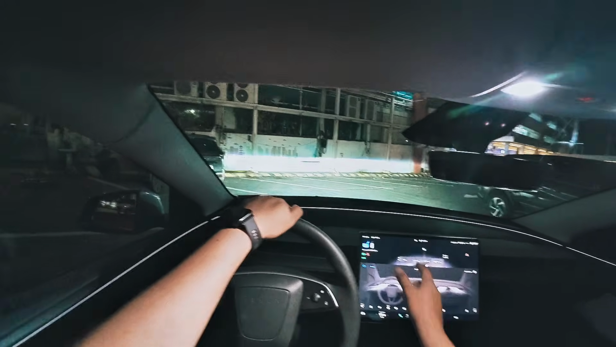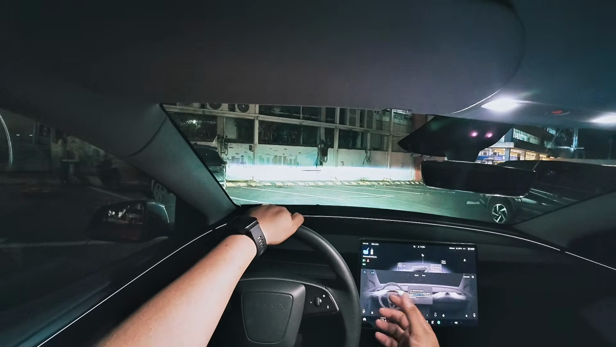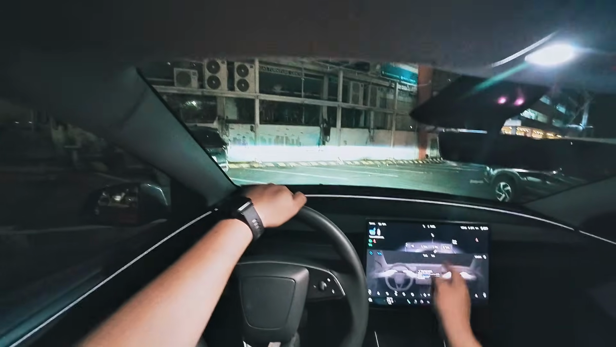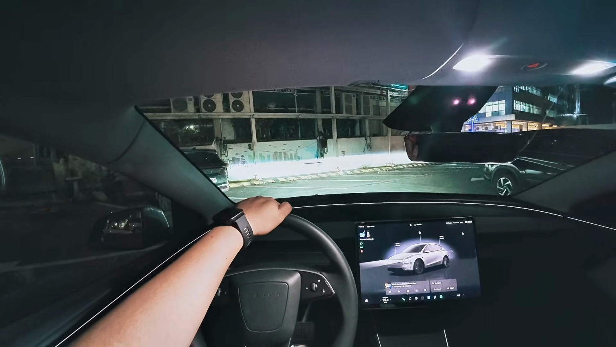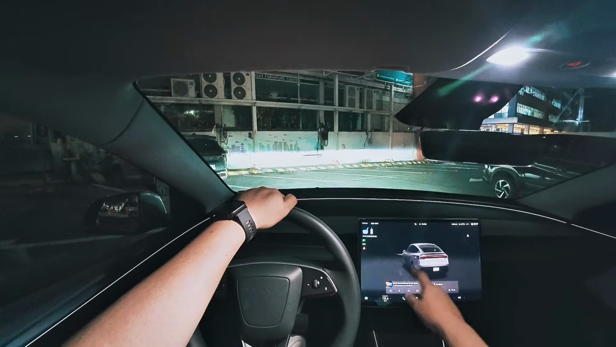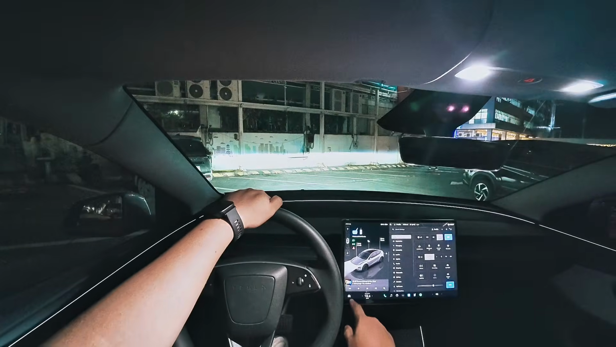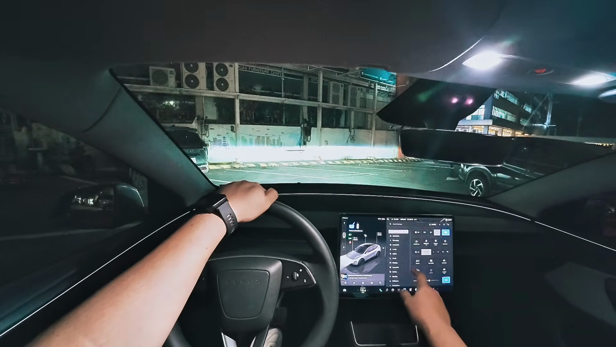So when you keep mode on, it's going to lock the car, but with camping mode, as long as you have this on, the car is not going to lock itself. So it's easy to access, especially when you're camping. You just need to get your air conditioning on. There you go. Now, a couple of things that we have on the menu here.